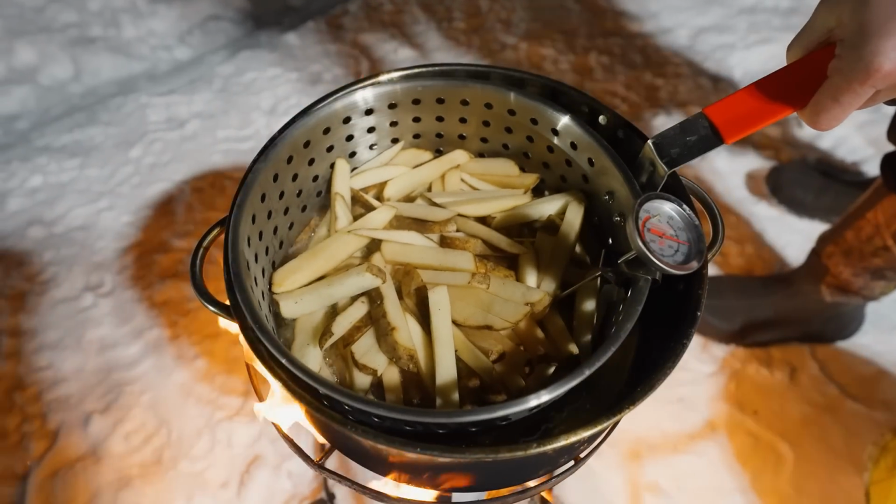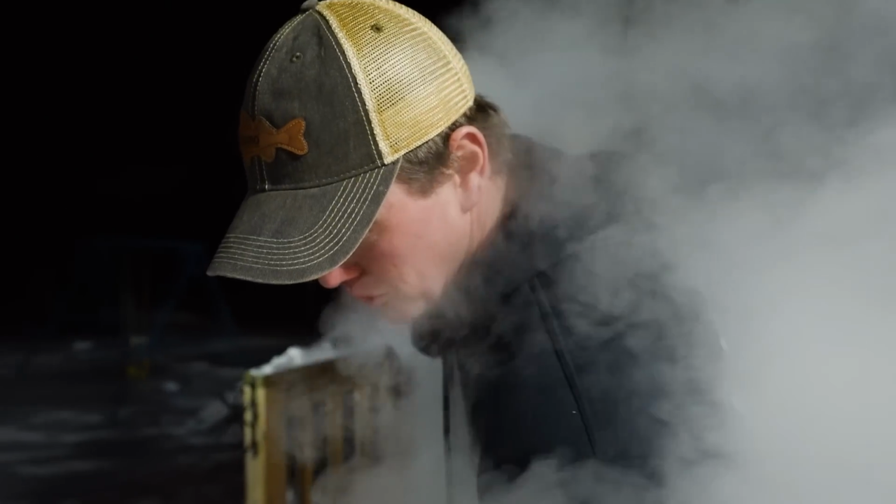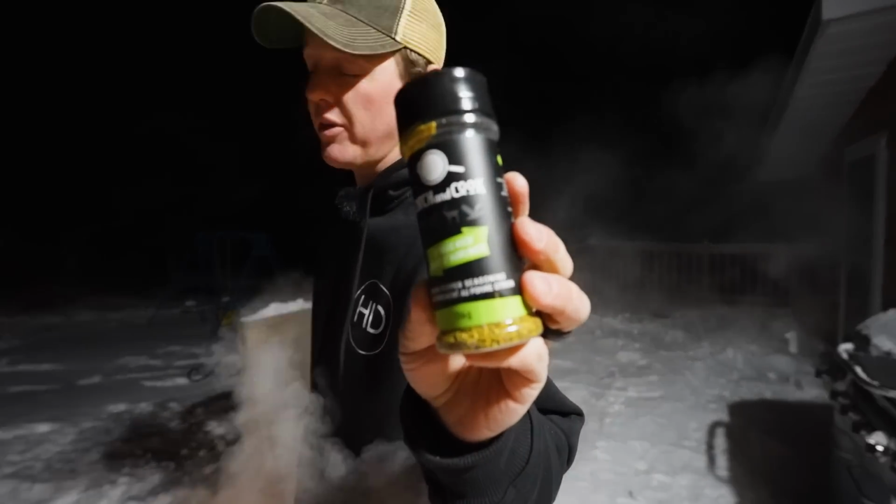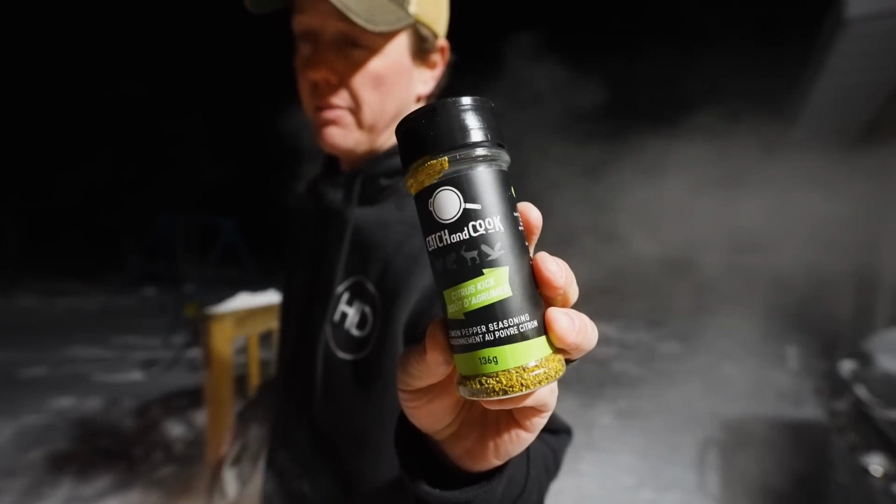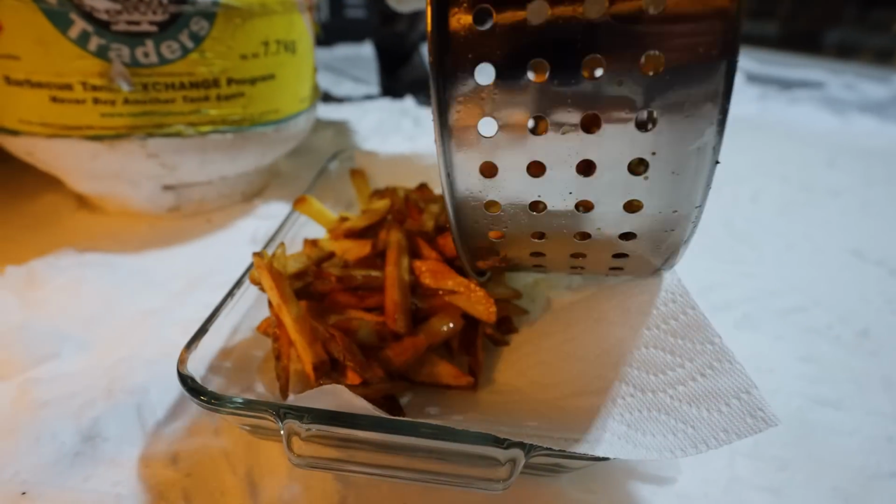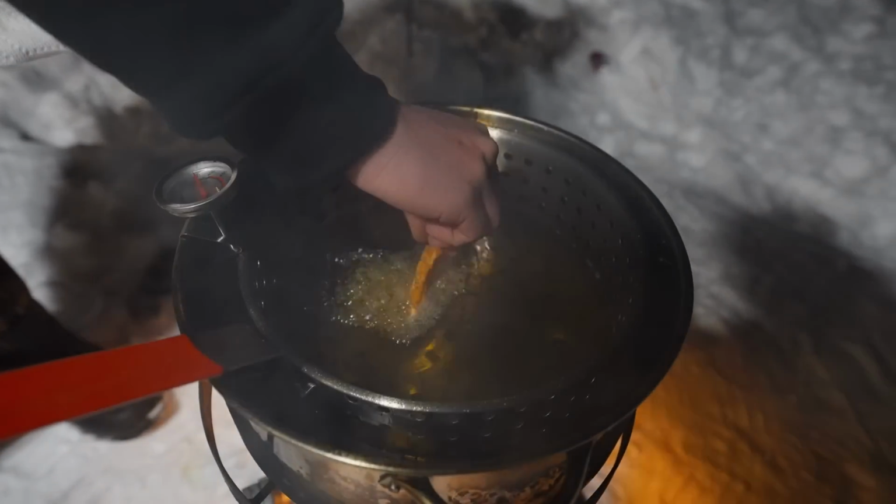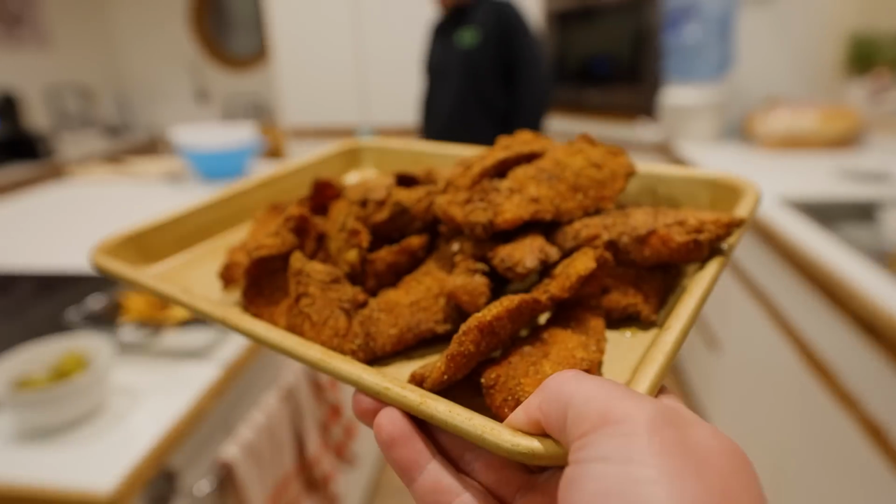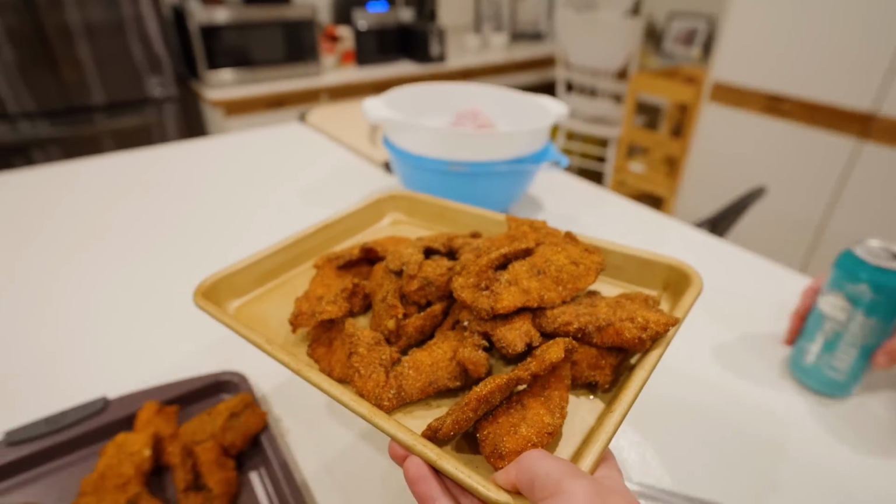All right, oil's right around 400. Whew, she's bubbling. We are doing lemon pepper fries. We always do the smoked salt this time. We're doing some lemon pepper fries, switching it up. We got a fish fry.